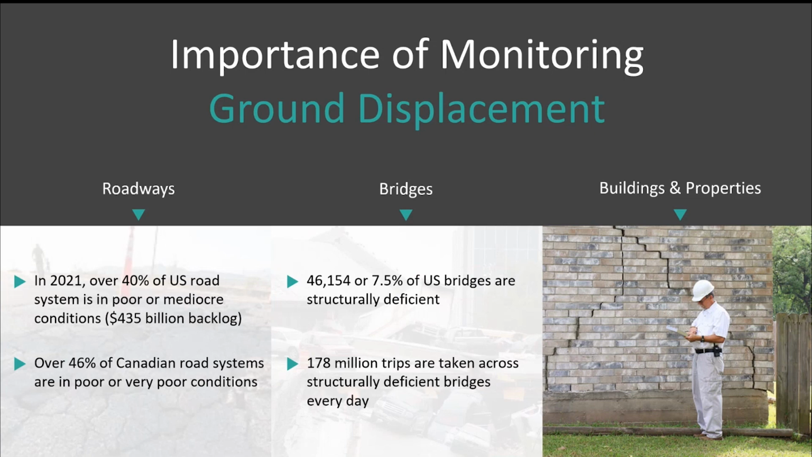This impacts about 178 million users of these bridges every day. It's also really important to be able to monitor these bridges and identify these very subtle displacement events that can be a precursor to a potentially catastrophic failure.